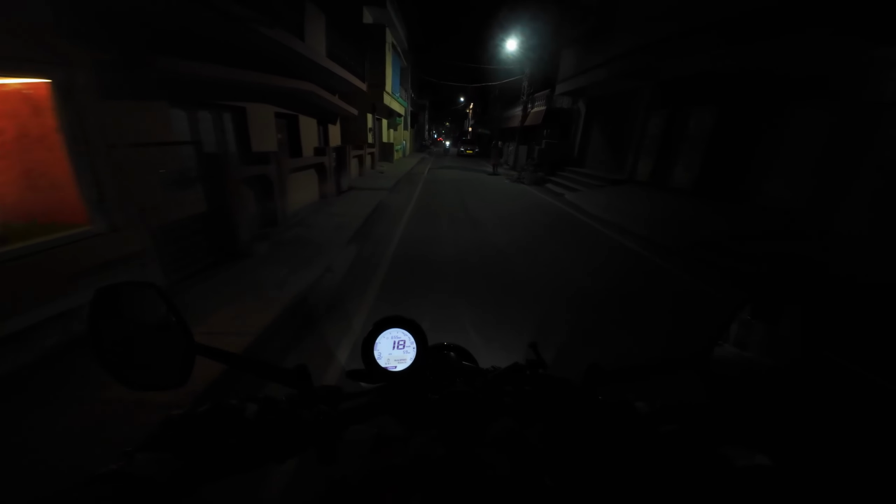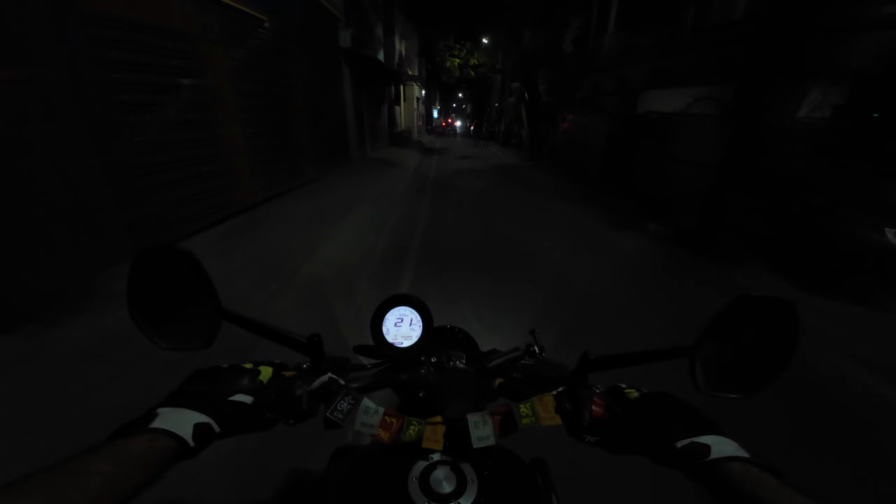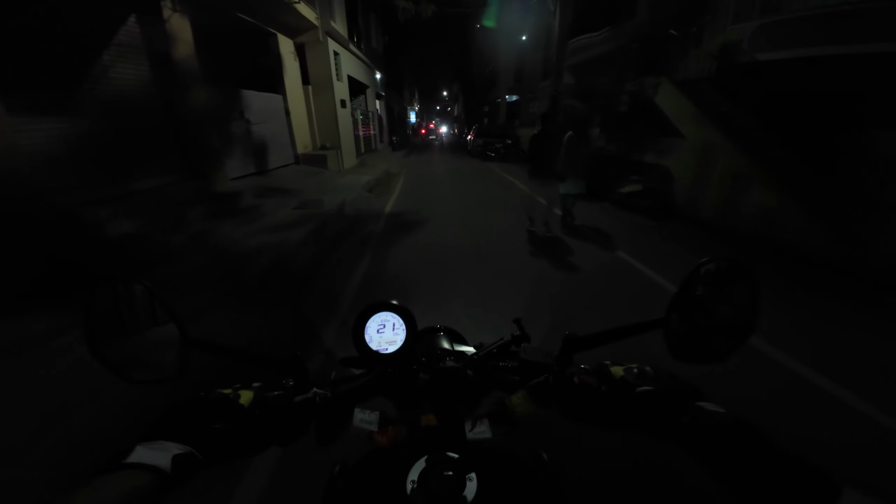Everything is okay, but the gloves, where will you keep them? In that case, the visor was very helpful. In this area we can keep the gloves. It's okay. After some days, I can keep the visor again. It's up to me only.